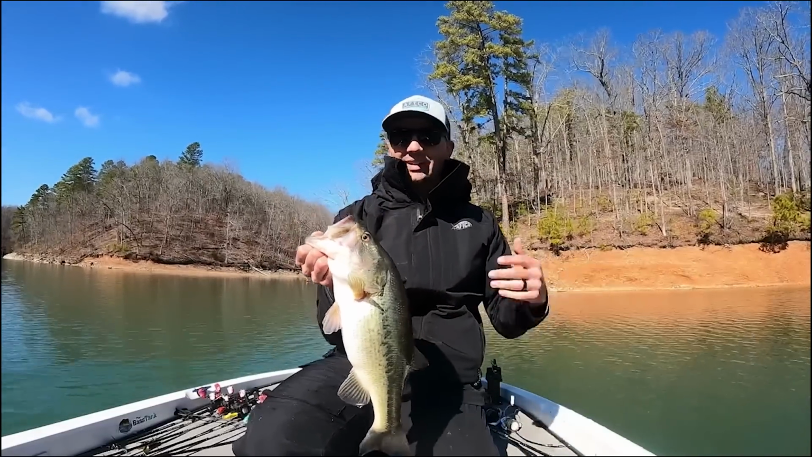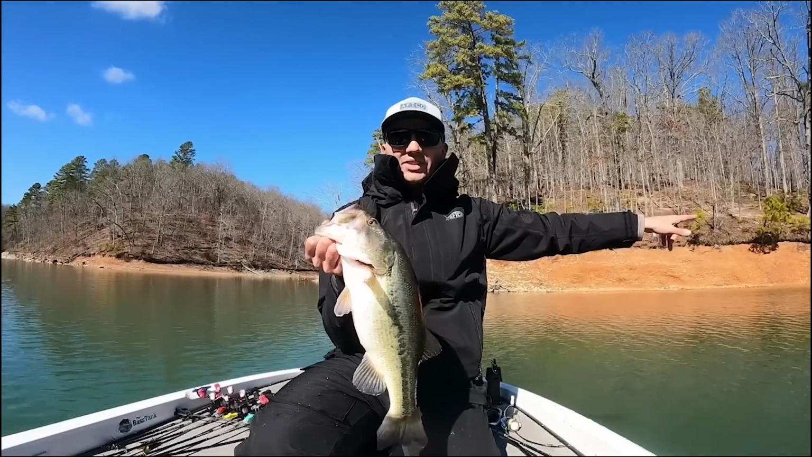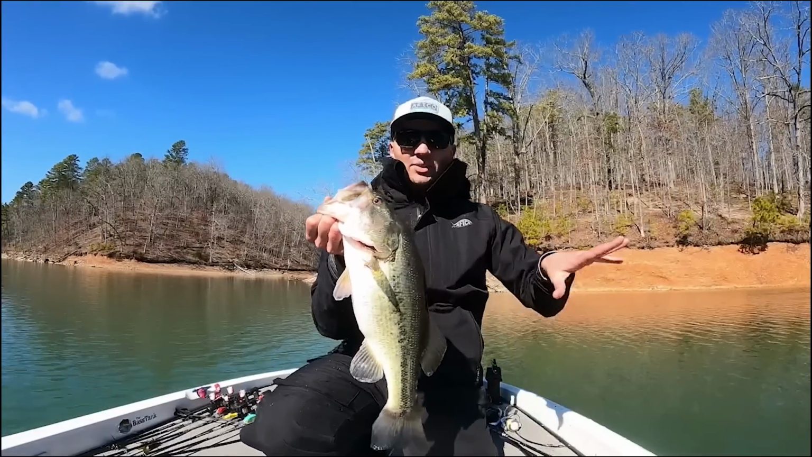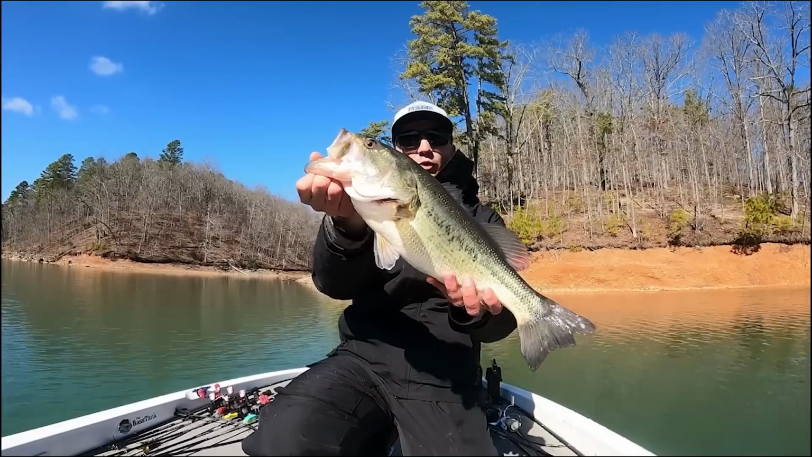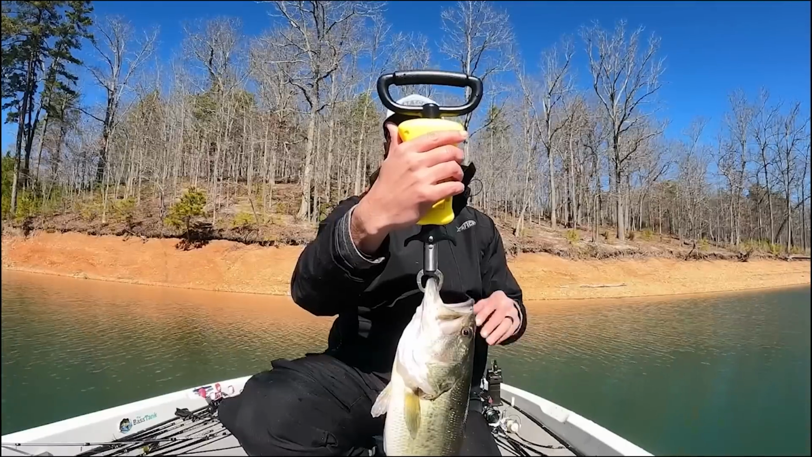I just saw him on the Livescope, pitched over to a general area. There's a literal tree, a laydown that's sitting on the bank. I'm fishing here, literally casting distance from the bank, but I'm looking at those fish follow the shad around these laydowns, brush piles, standing timber, all that stuff, and you can get that little swim bait around them. They are choking it. There we go, guys.